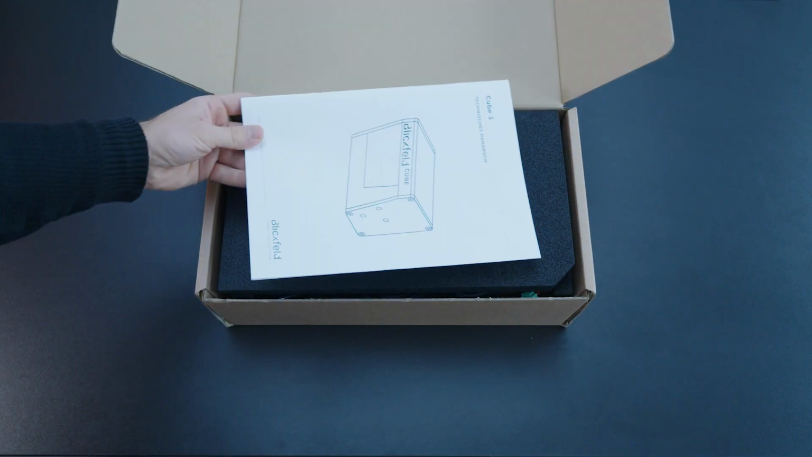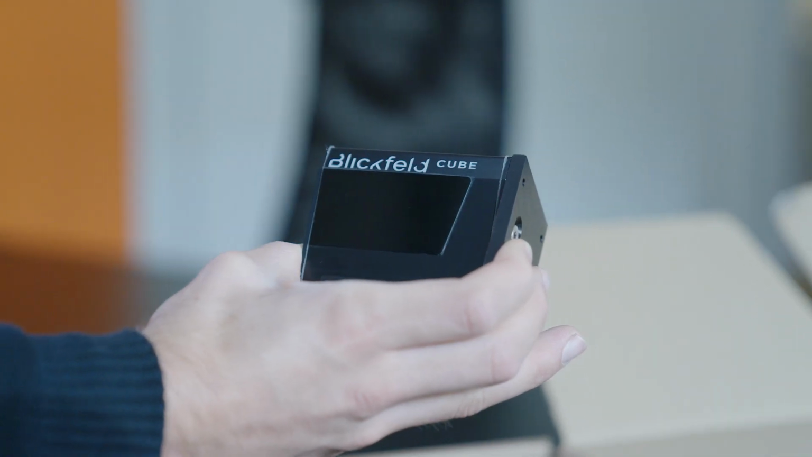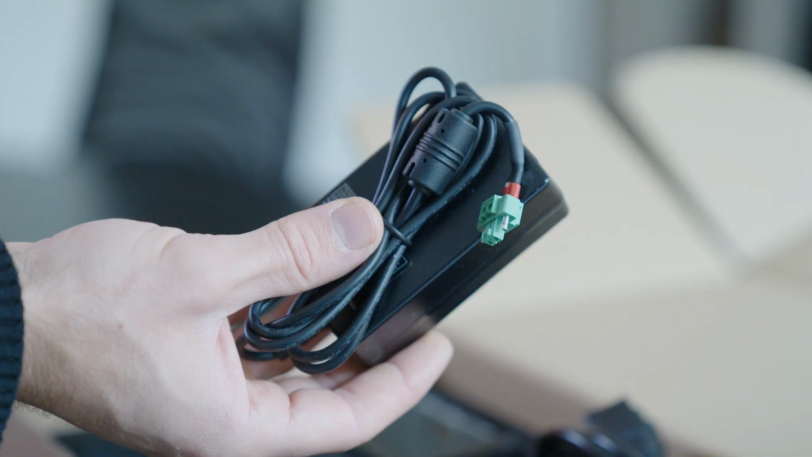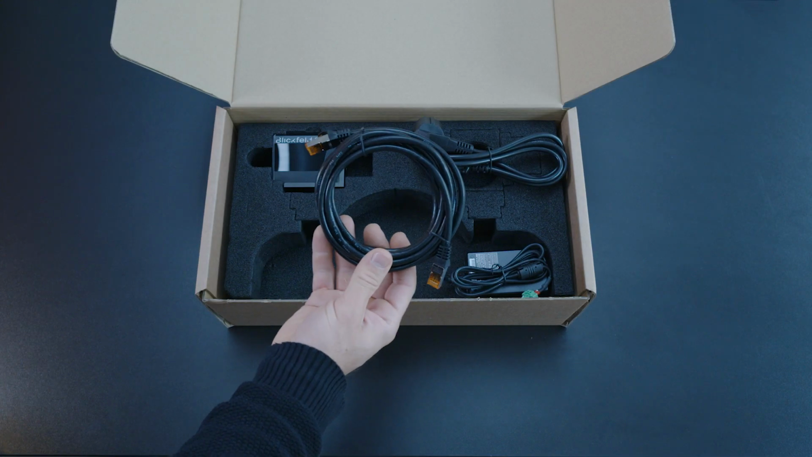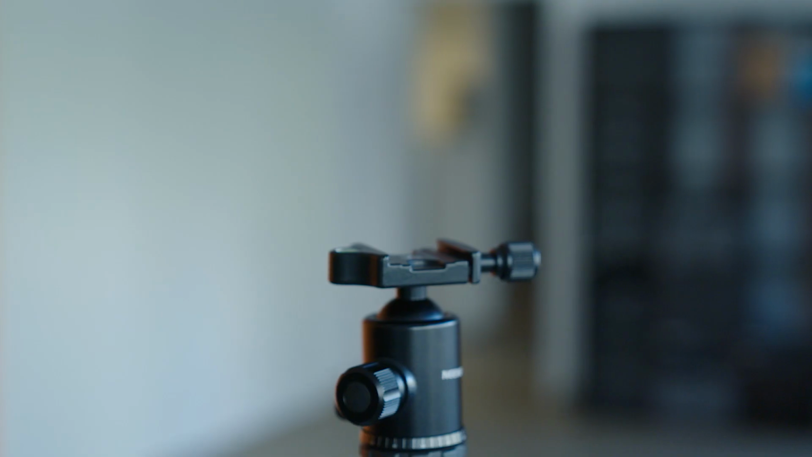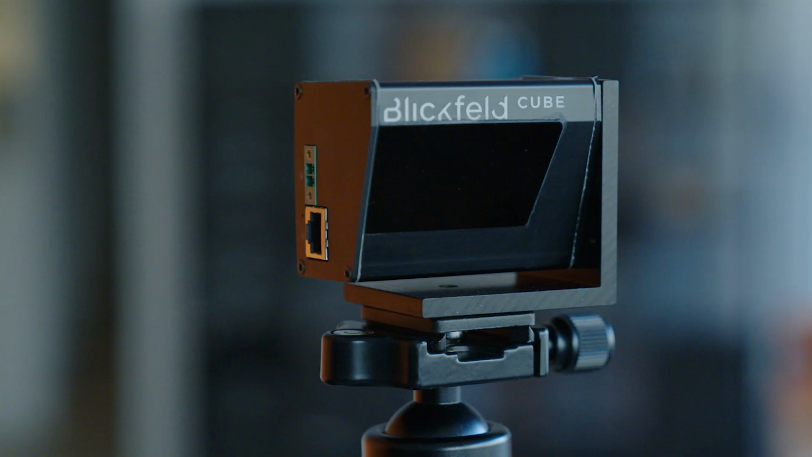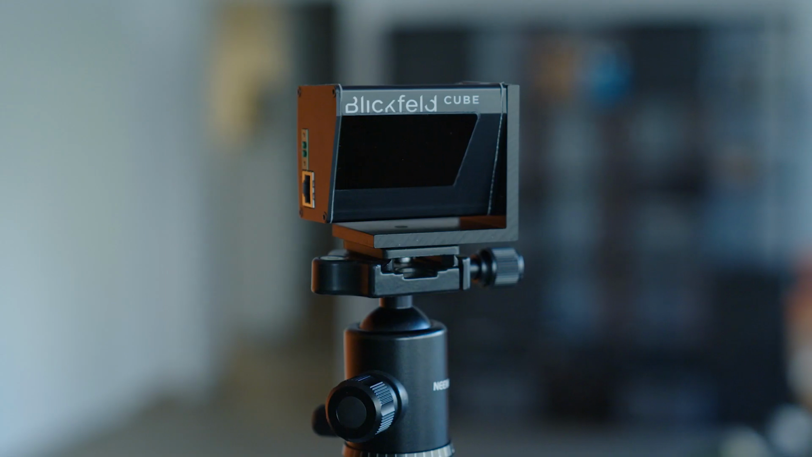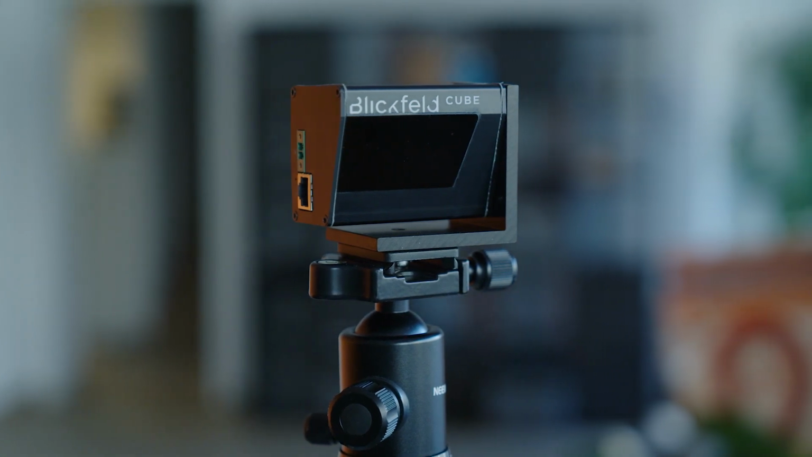Blickfeld LiDARs come with the hardware manual, the ordered version of the cube, 12-volt DC power supply unit with the appropriate connector, Ethernet cable Cat6a. The cube comes mounted on the supplied L-shaped aluminum bracket. Users can also use a mount prepared by themselves. Install the setup on a mounting of your choice, for example, a tripod.